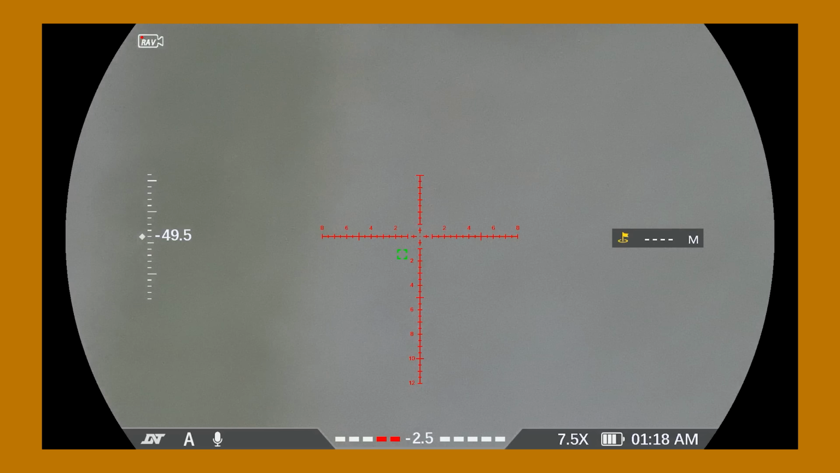Okay, turns out paper targets are not in fact exothermic, and therefore cannot be seen well with a thermal optic. Don't blind fire at public ranges, boys and girls. I am a trained professional with no regard for others' safety, and that's why it's okay that I did it.